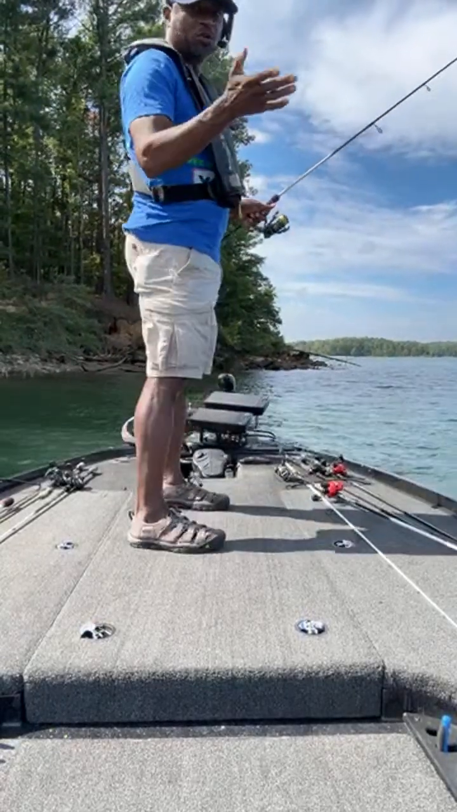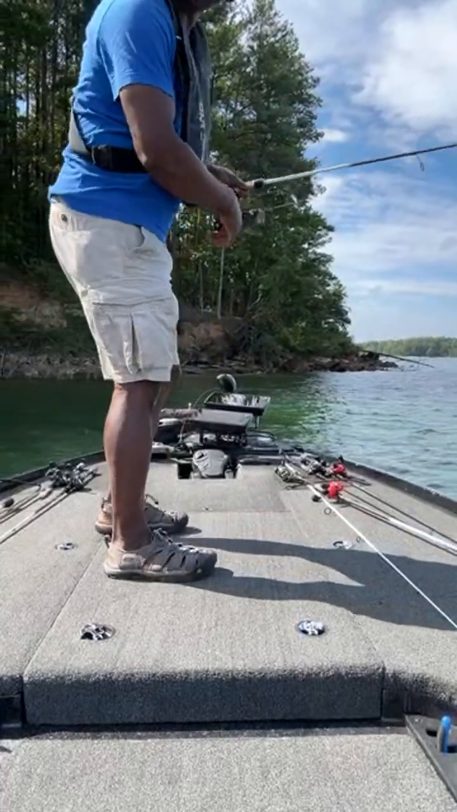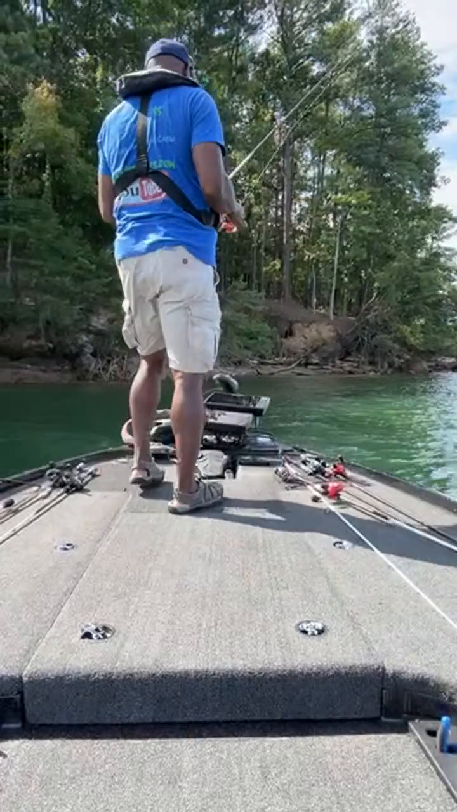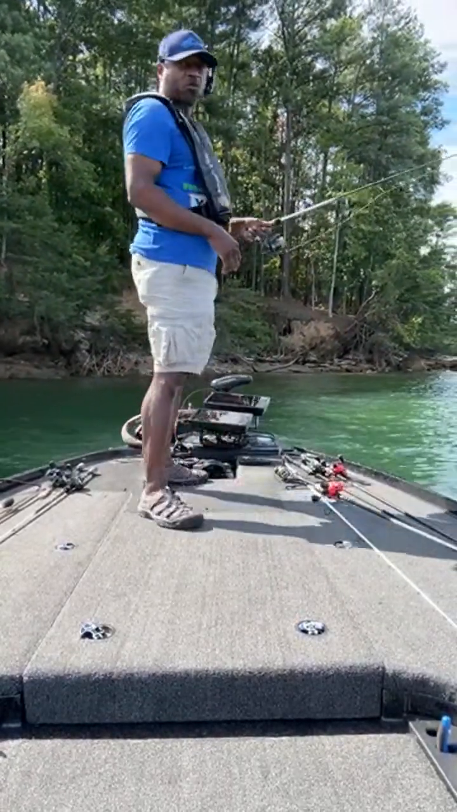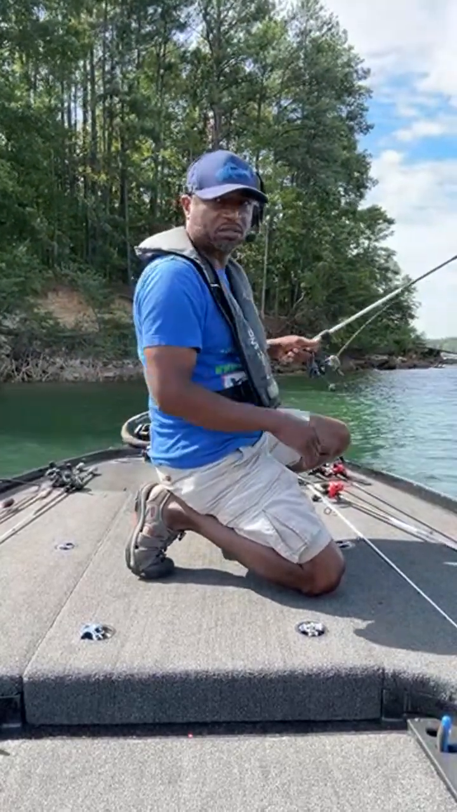So all I was doing, guys, is running the bank with that crankbait. And as I'm moving my trolling motor back and forth, I saw some structure out to the side on my live imaging. Picked up a shaky head, threw it right over there, and now I'm bringing it through that cover. I can kind of feel it a little bit.